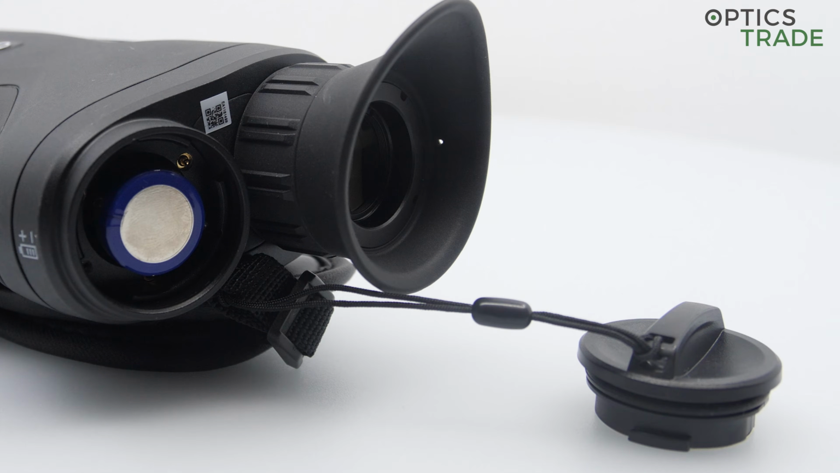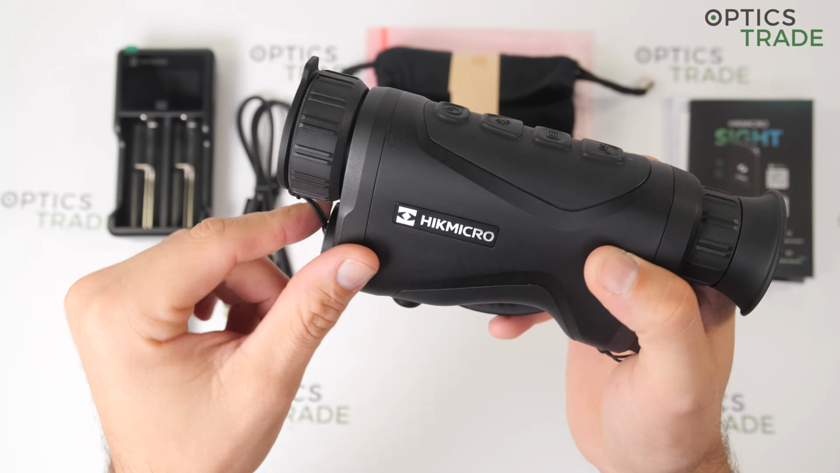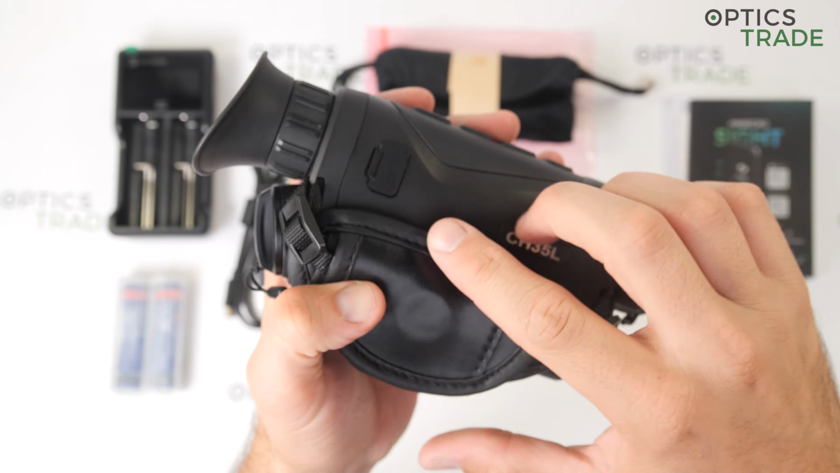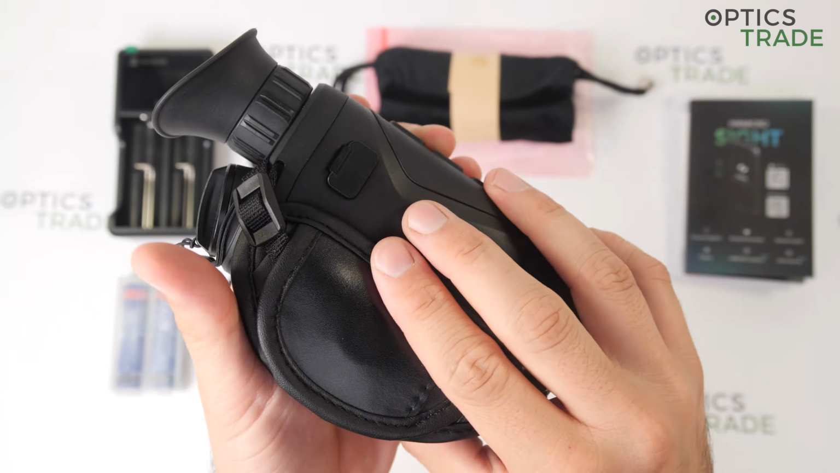On top we have the 4 buttons to operate the device. On the left side we have only the Hikmicro logo, and on the right side we have the USB-C compartment, which can be opened like this.